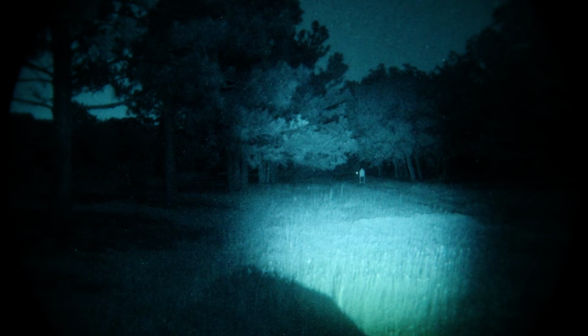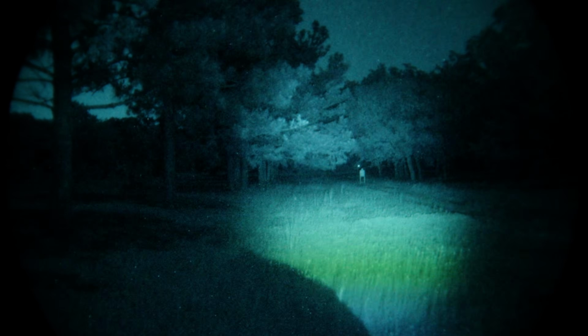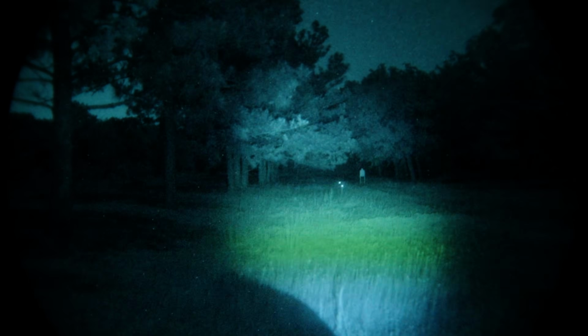All right, I've got the MAWL DA now. I went straight to the 3rd position on the little slider. This is activating the button closest to the fire control group. We've got a good dispersion on the illuminator. Lasers crisp and clear. Good performance out of them all.